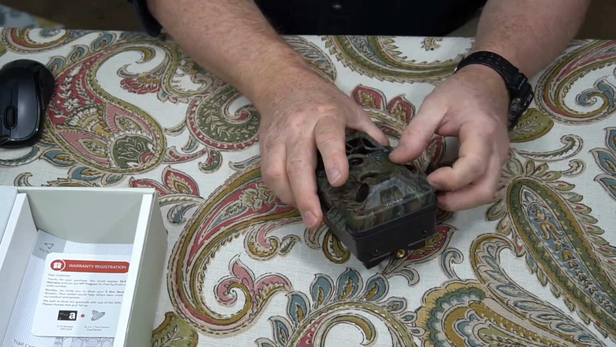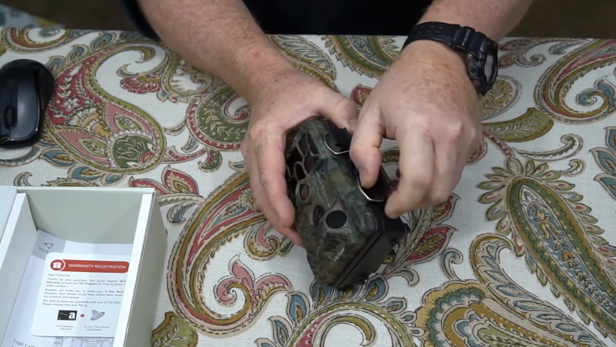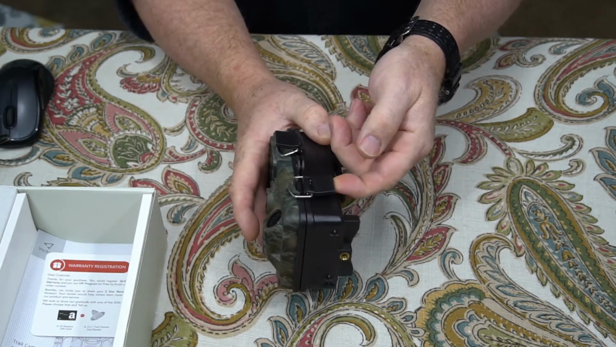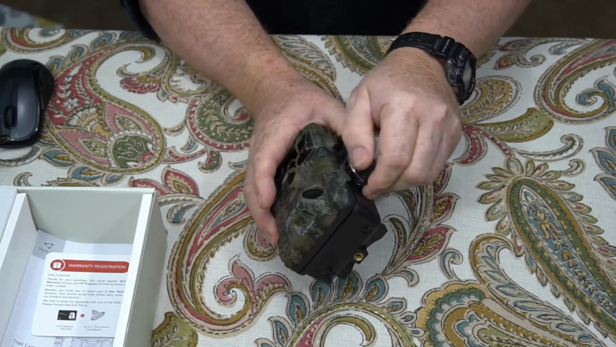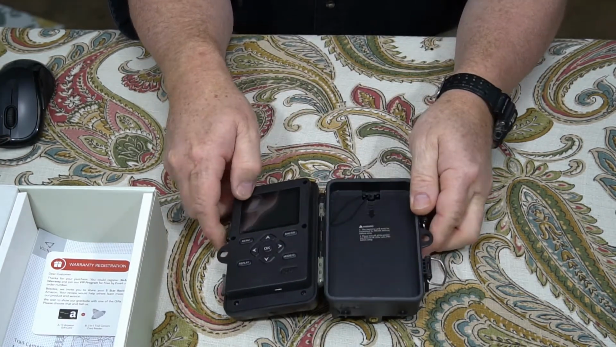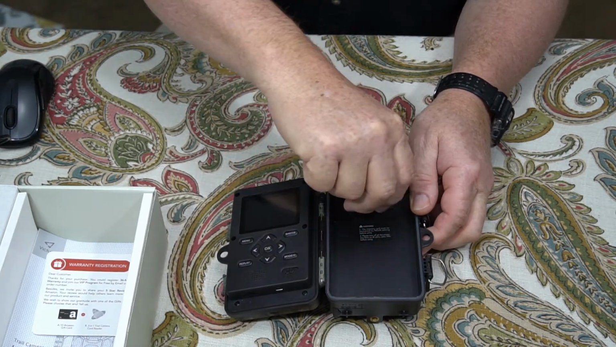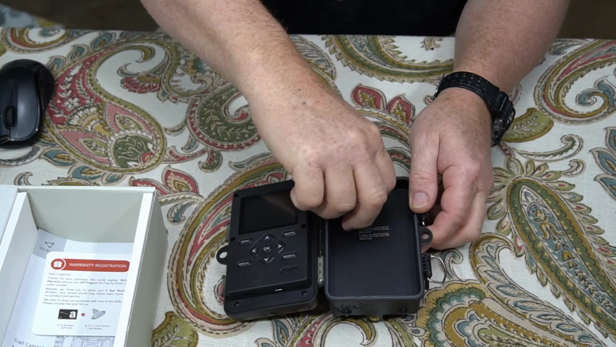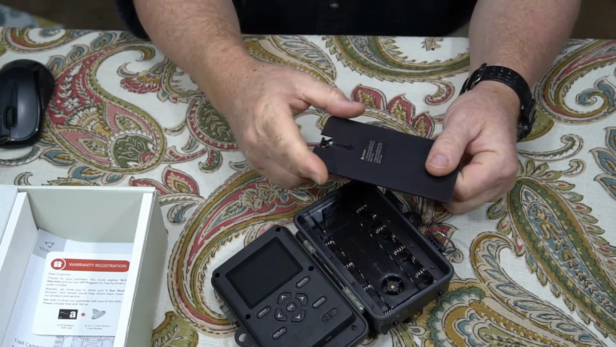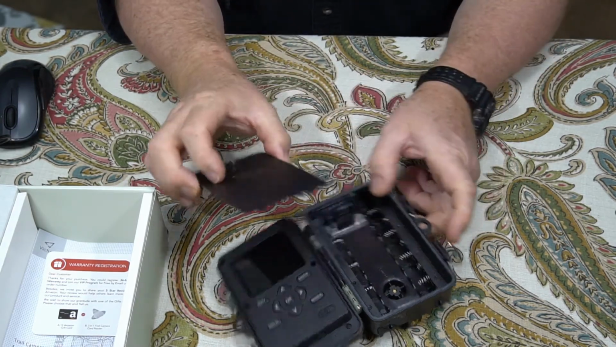All right, let's open it up here and look inside. I do like these latches here. Some of them have had little bitty latches that are kind of hard to get your finger under. This one right here, pretty easy to get open. Substantial little latches there. It's got the door, which I'm not a big fan of because I have a hard time getting that up there, but they have thought about that by putting this little pull cord there, so that's pretty cool. That's an invention.